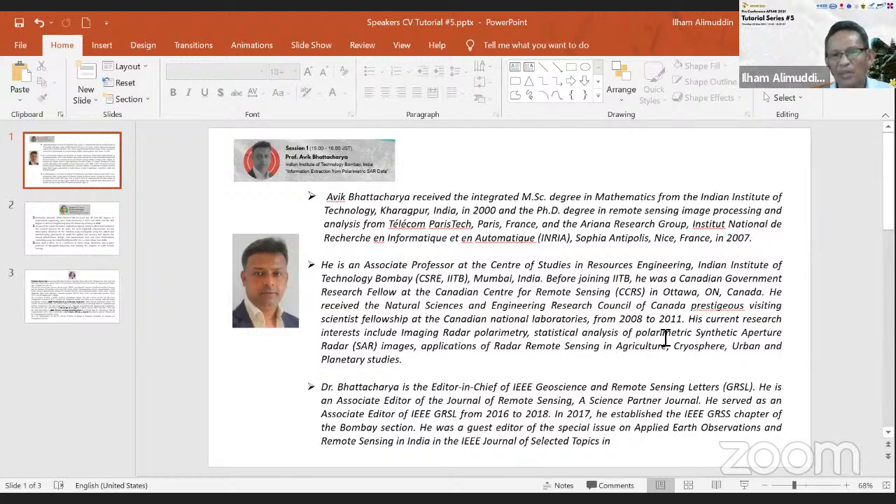From 2008 to 2011, his current research interests include imaging radar polarimetry, where we will hear a lot today, statistical analysis of polarimetric SAR, and application of radar remote sensing in agriculture, cryosphere, urban, and planetary studies. Finally, Dr. Bhattacharya is the editor-in-chief of IEEE Geoscience and Remote Sensing Letters, or GRSL.